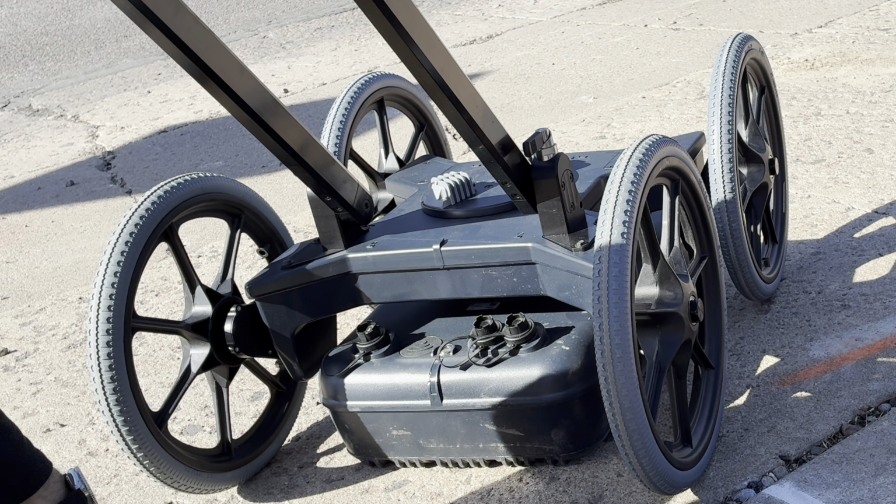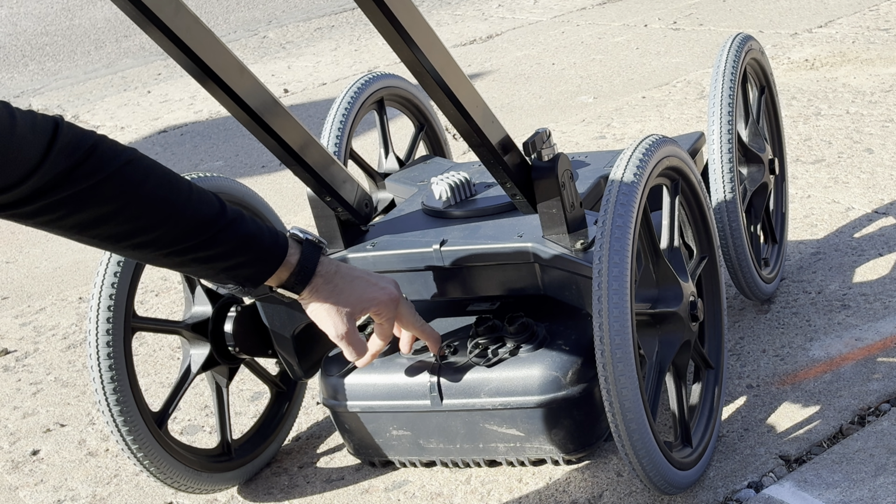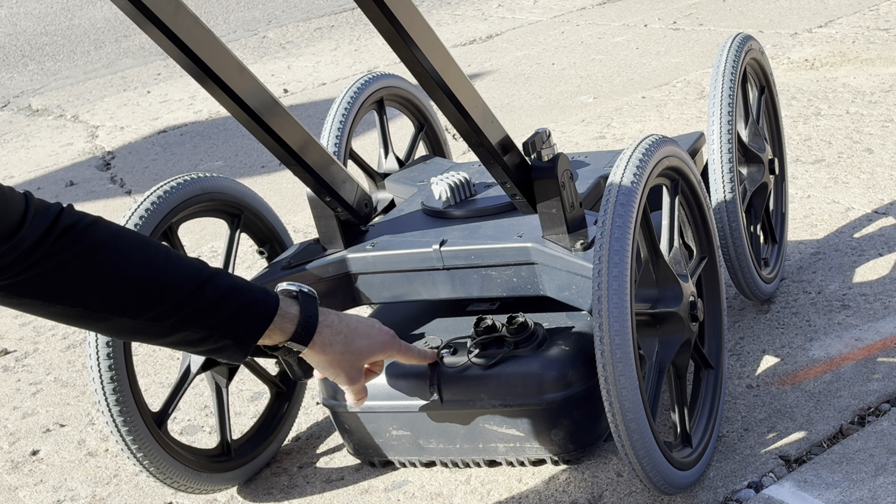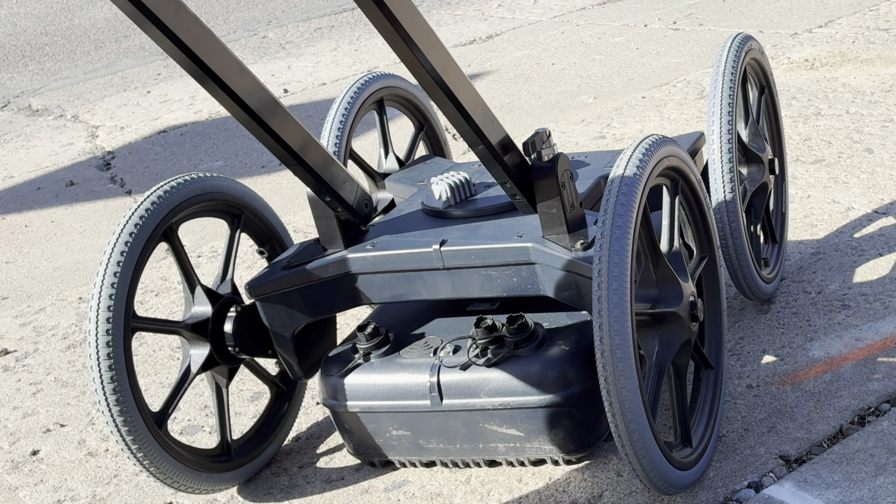Once you get to your job site, we can push the on button right here, push and hold. It's going to start blinking blue. Once it stops blinking blue and one of the battery trays, or both of the battery trays if you have two batteries in there, turns green, we're ready to scan.